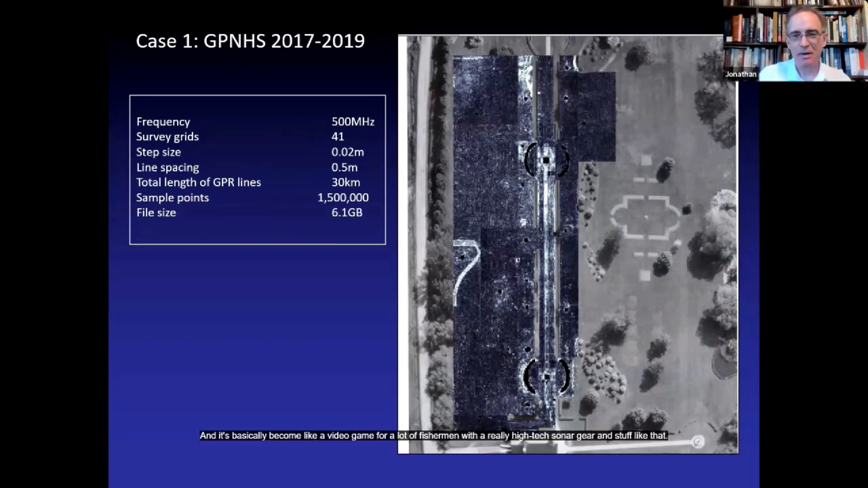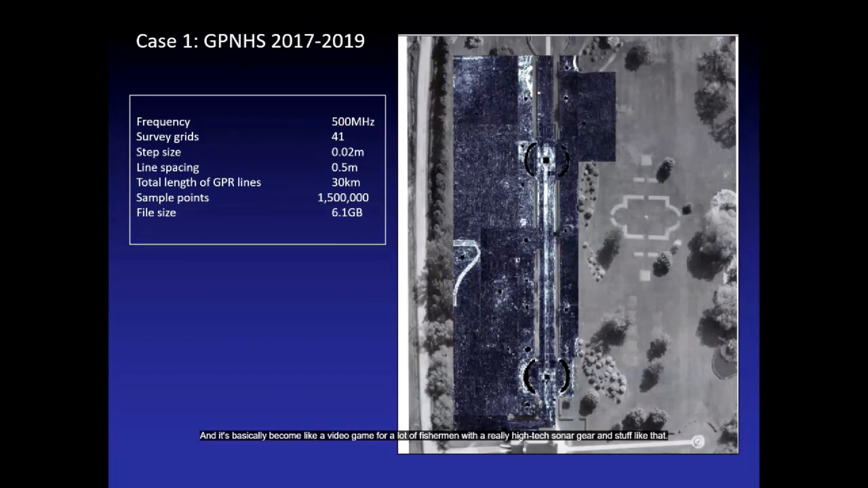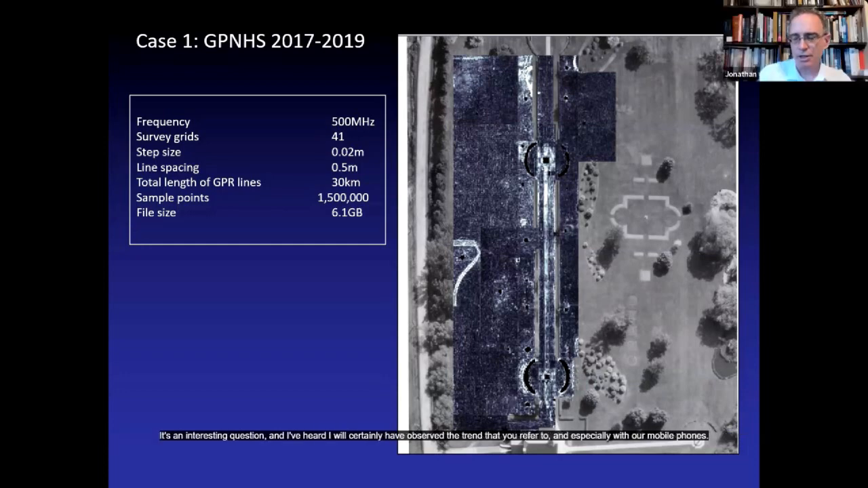It's basically become like a video game for a lot of fishermen with the really high-tech sonar gear and stuff like that. Do you think that the price point on these types of equipment will ever drop to the point where it'll become commercially available for people like metal detectors or enthusiasts like that? It's an interesting question. Certainly I've observed the trend that you refer to, especially with our mobile phones now, what they can't do and what they will be able to do in another decade or more.